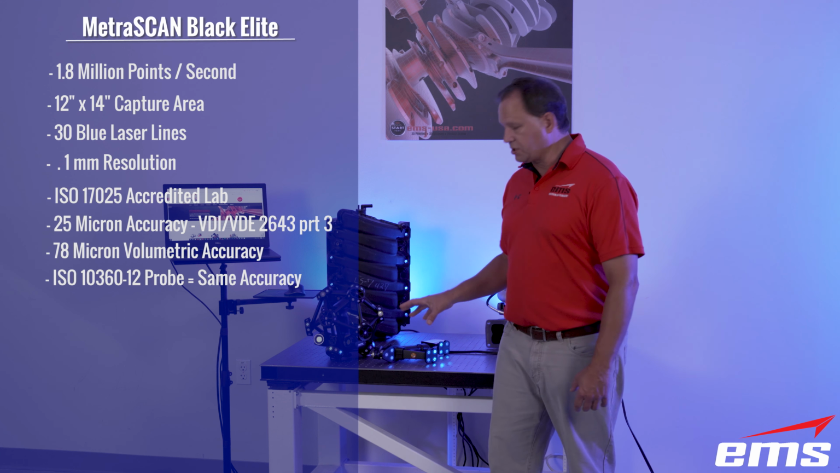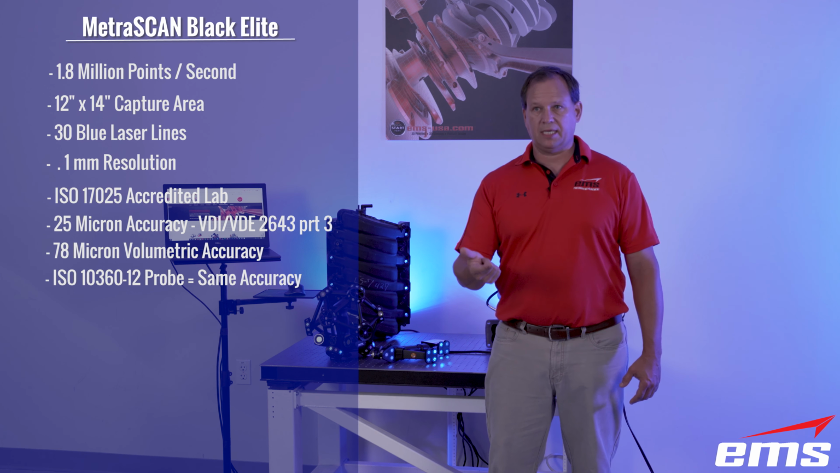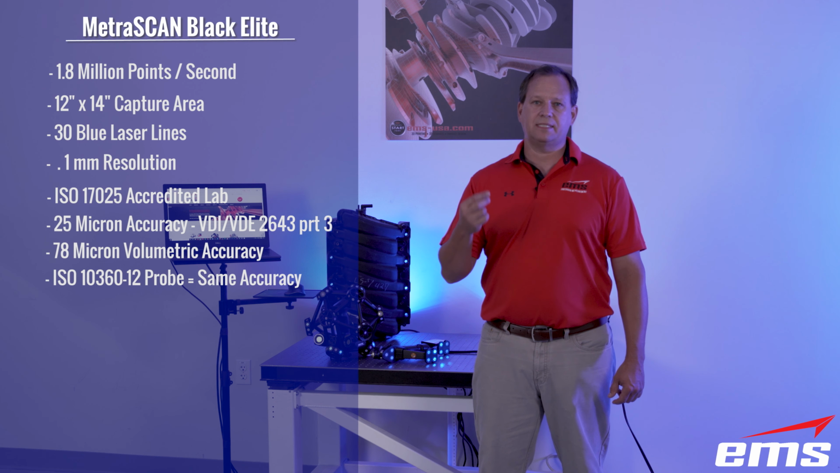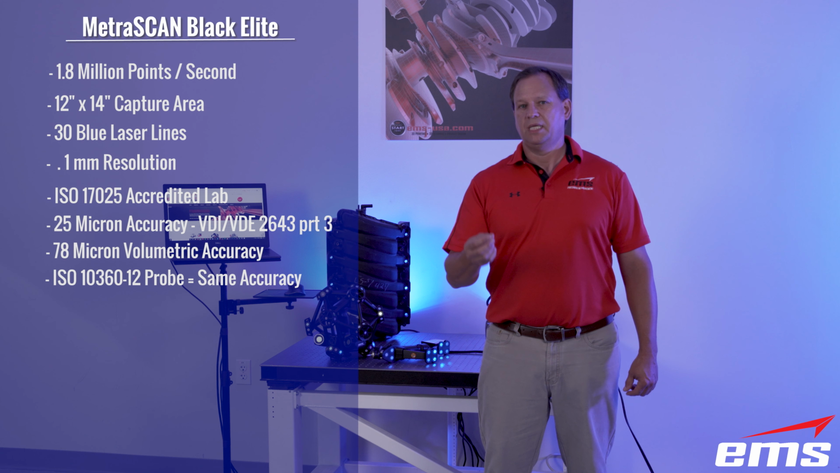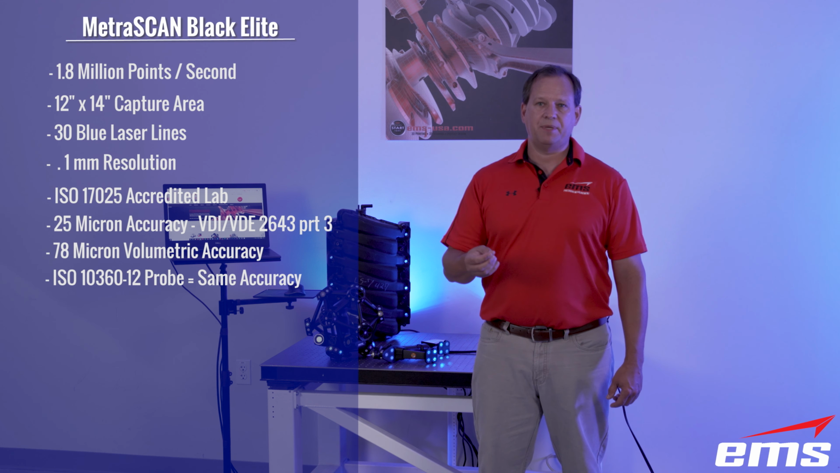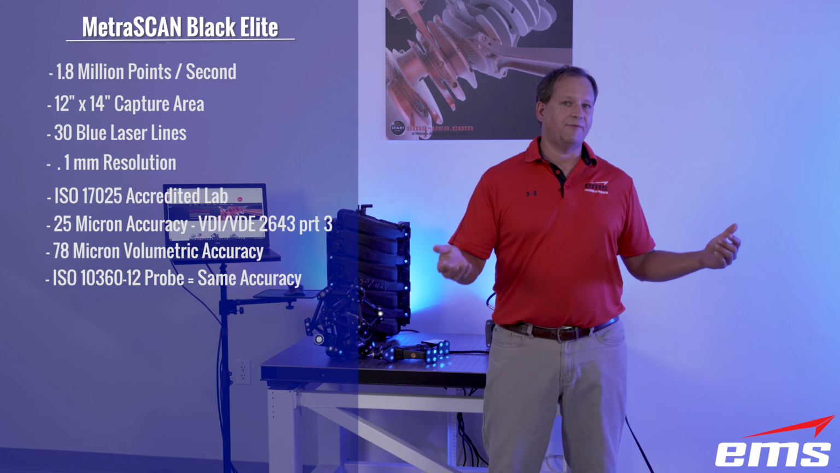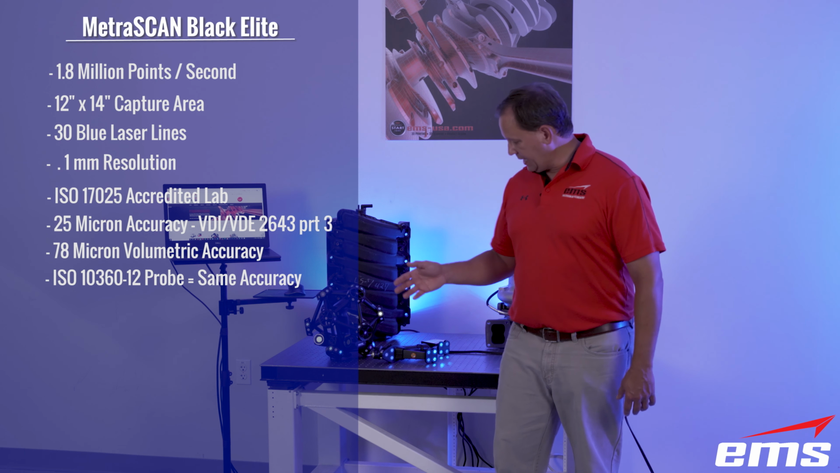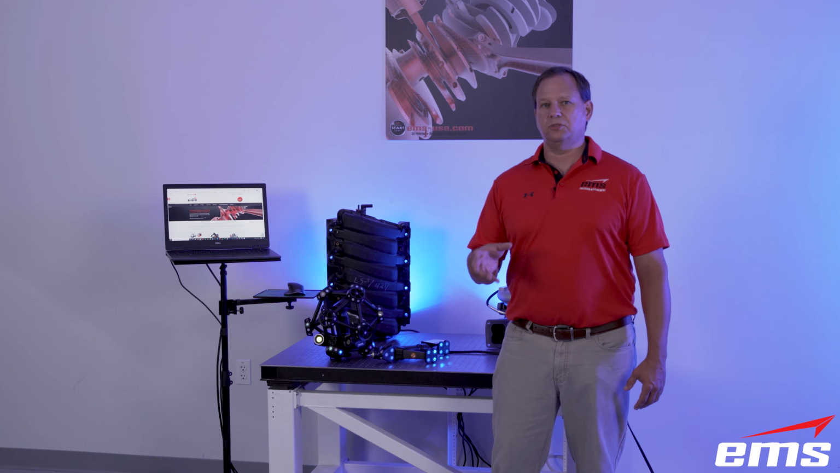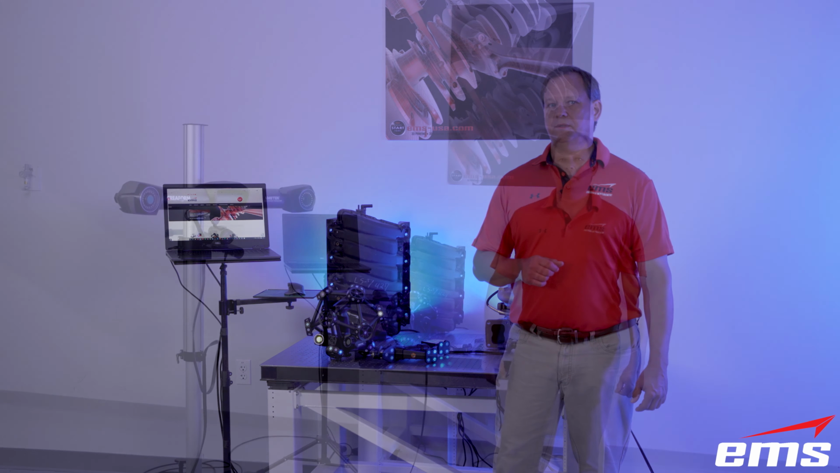So again, just to summarize, we've got 30 laser lines, blue laser technology, 1.8 million points per second, down to 0.1 millimeter resolution, an ISO 17025 accredited lab with an accuracy of 25 microns in a local area and 78 in the whole volume. And the same thing for the probe, same accuracy. So just an absolutely impressive new system from Creaform.